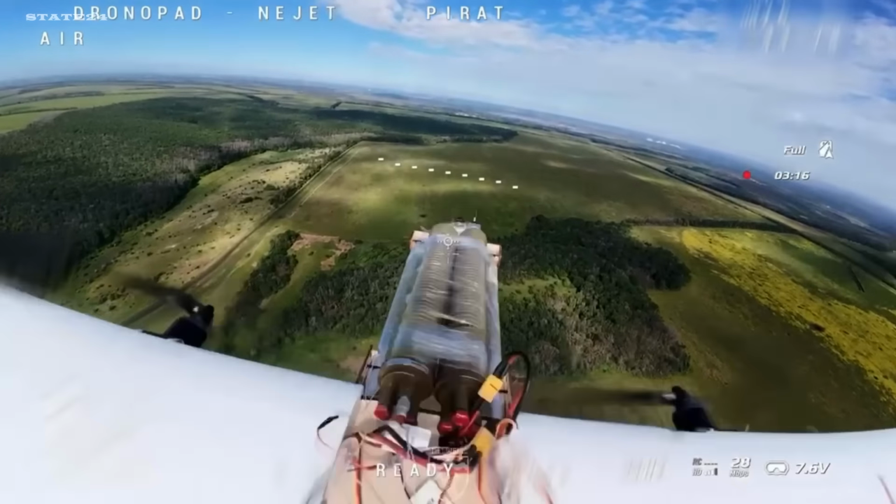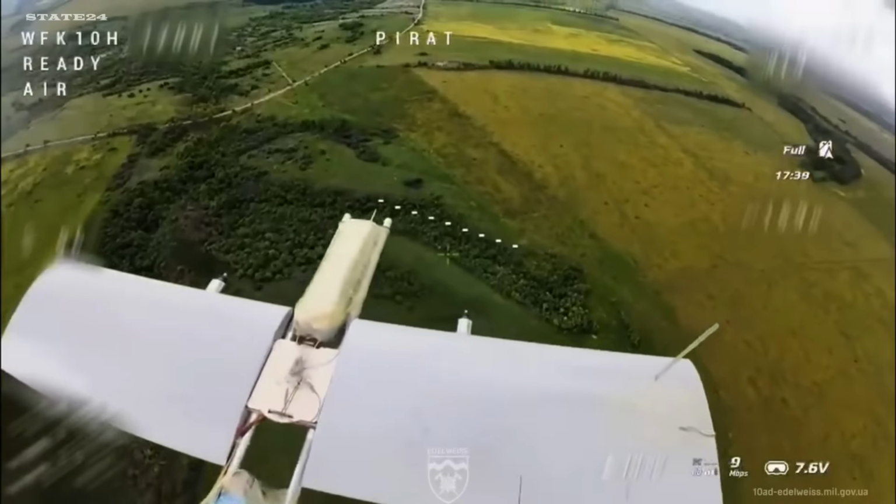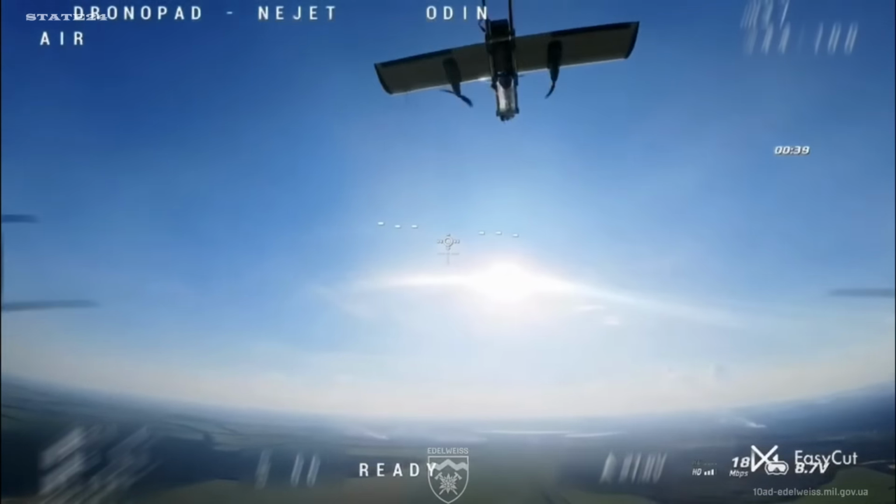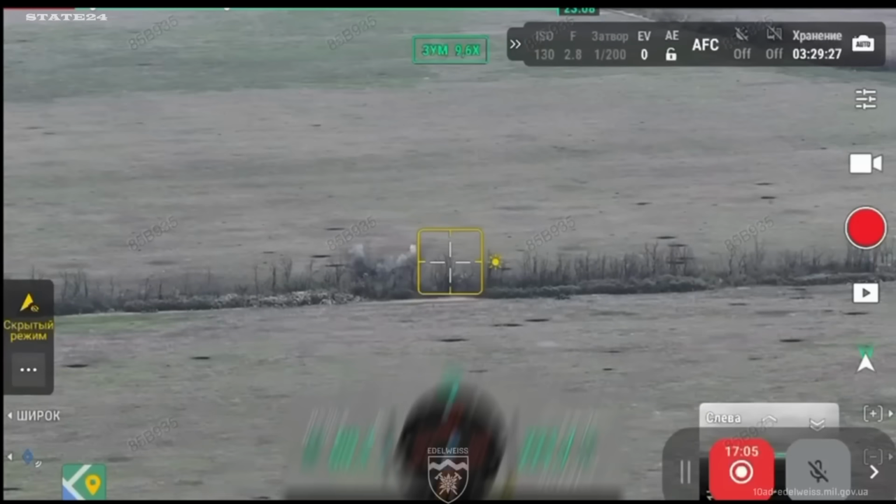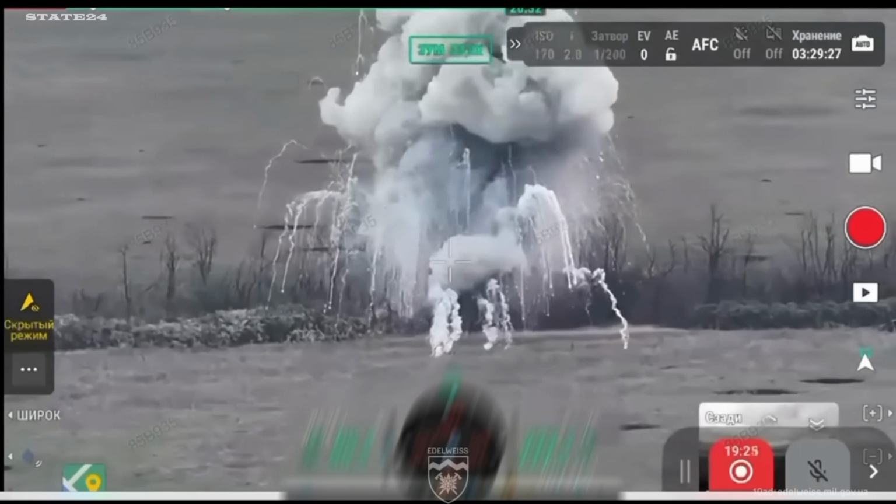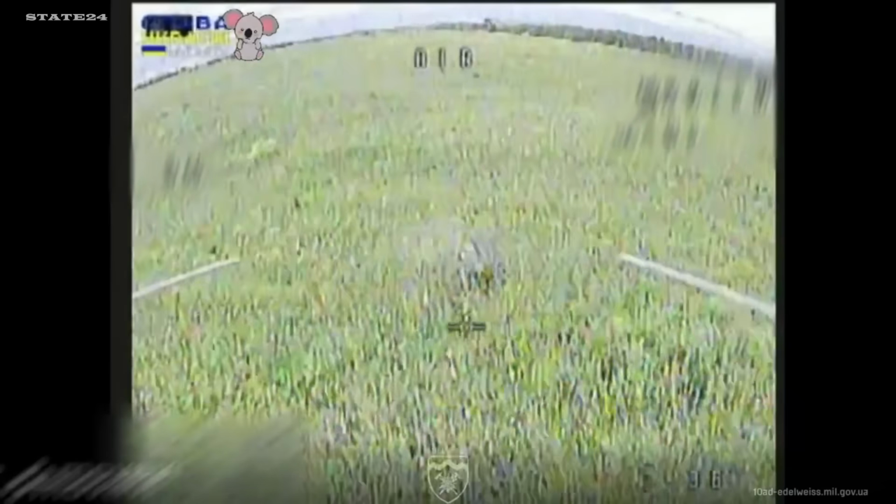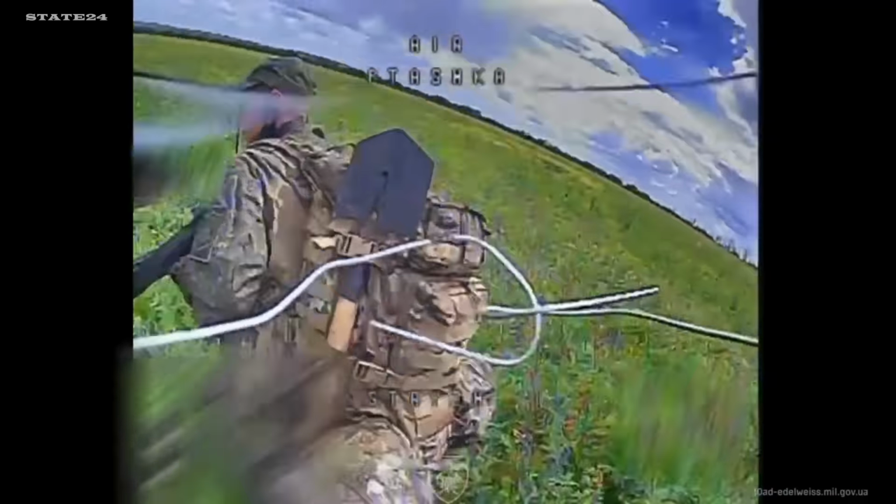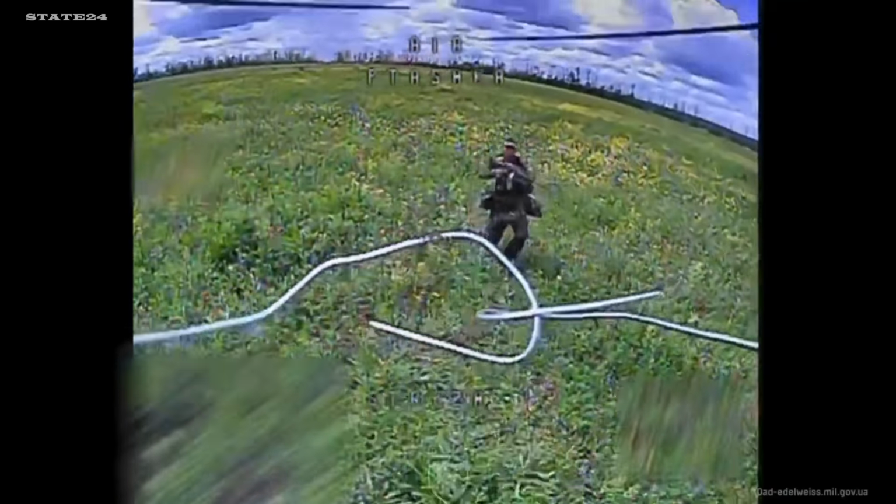Drone versus drone. Ukrainian operators taking out Russian UAVs mid-operation, removing Russia's eyes before the next strike. And then, the biggest target of the operation. Siversk direction. Held. 1 brigade, 1 operation. Russia pushed and lost ground it can't recover.